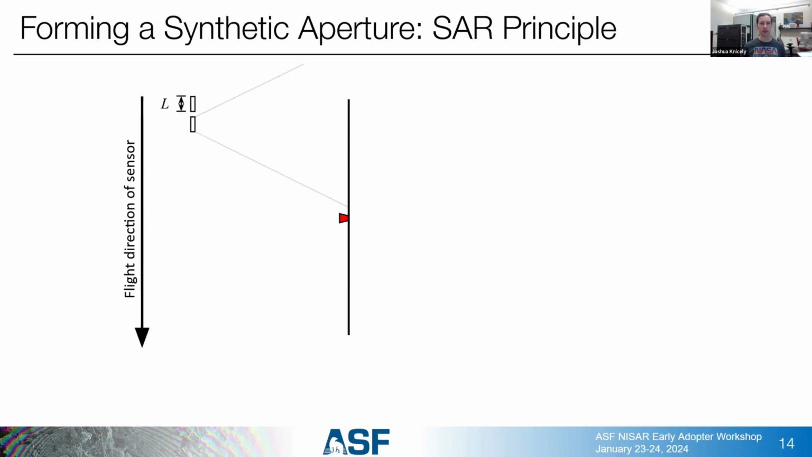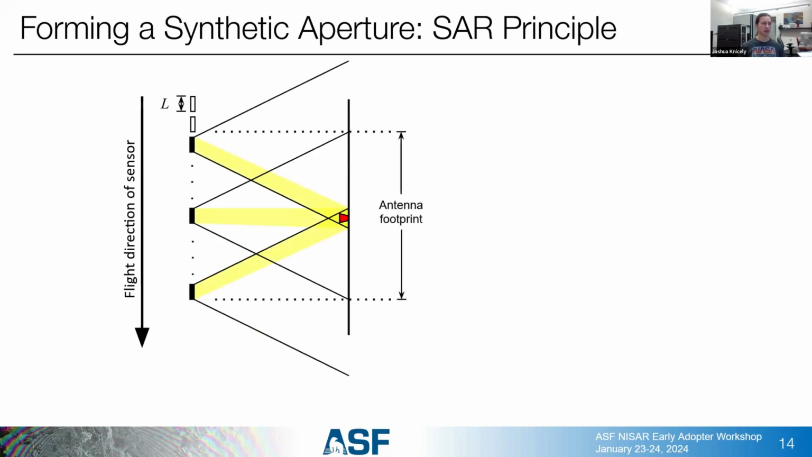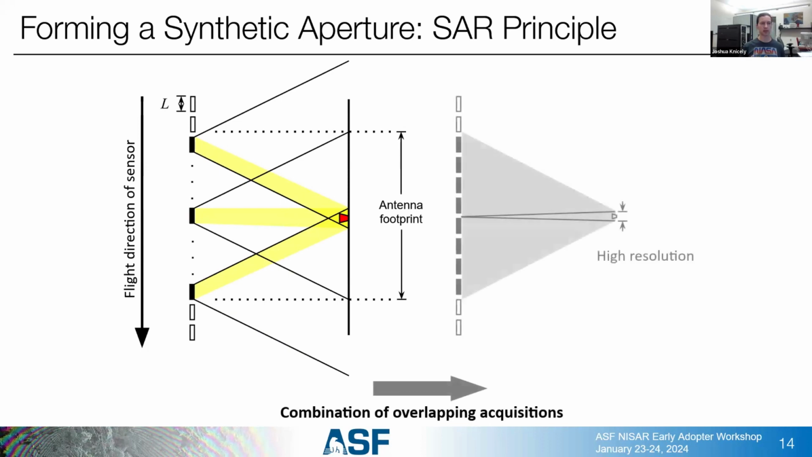And as it moves over, it gets overlapping swaths again and again and again. And the thing is, if we get enough of these overlapping swaths, we can combine them to sharpen the image to something much, much higher resolution. And basically, we fake having this gigantic, super long aperture by combining all of these images.